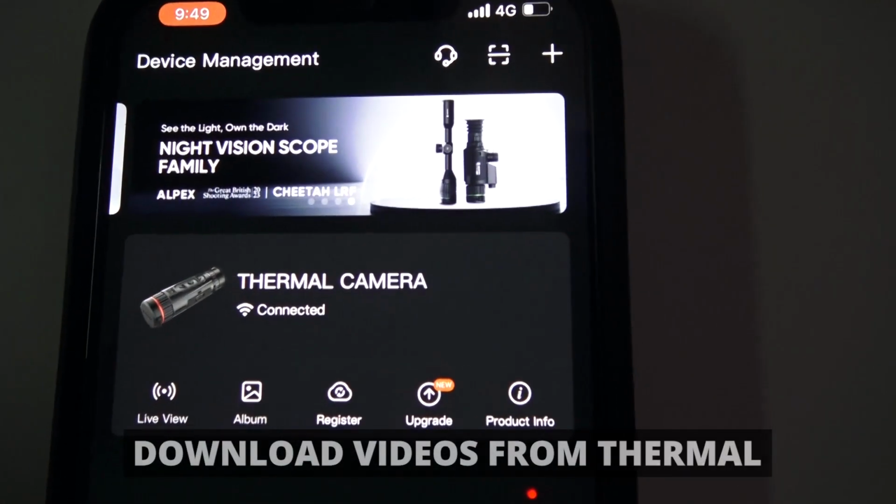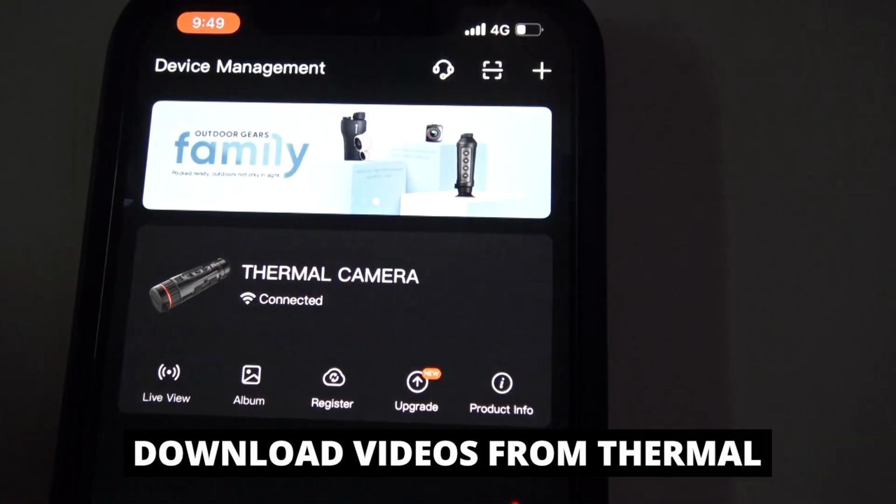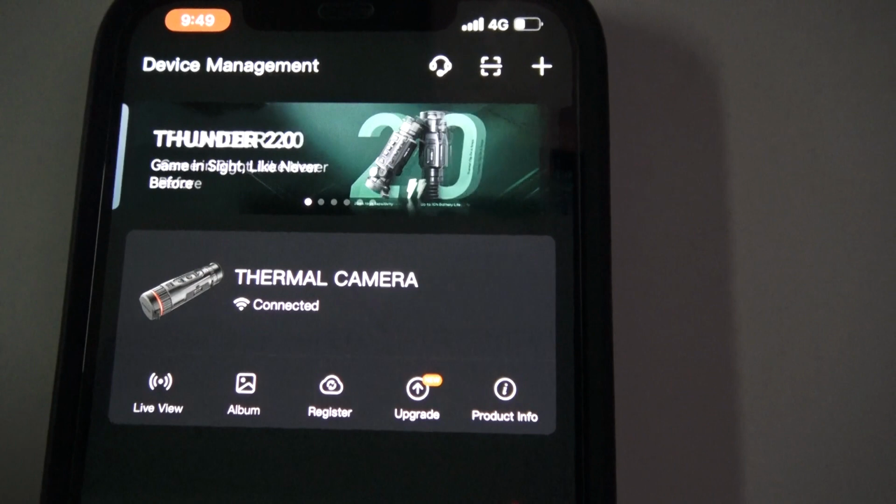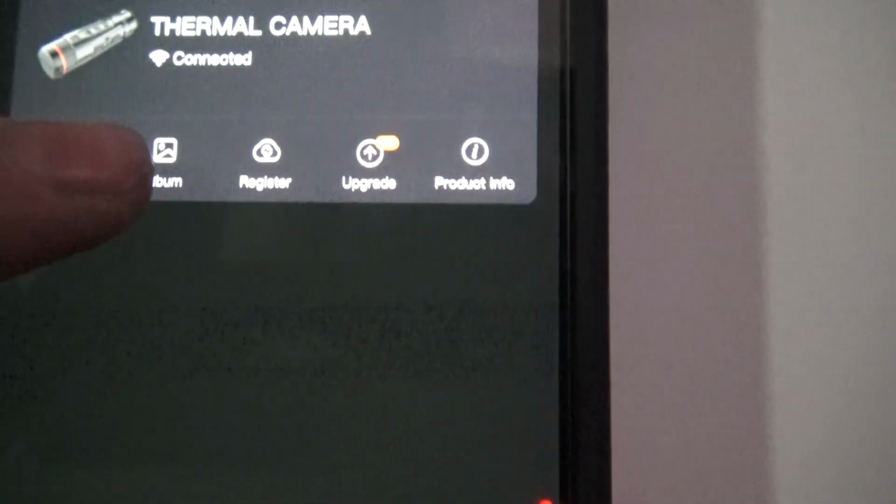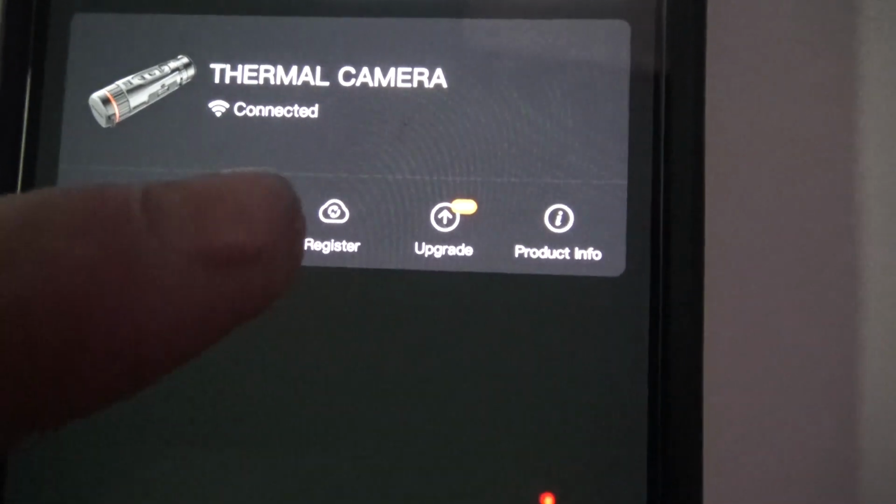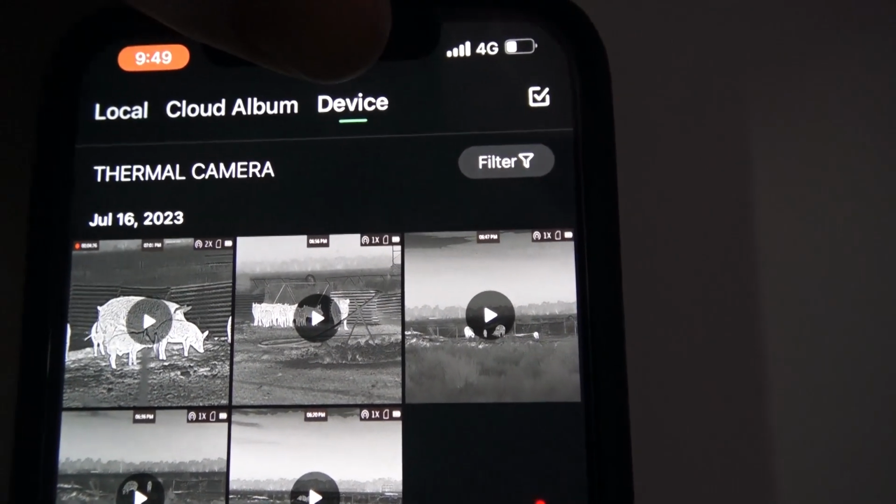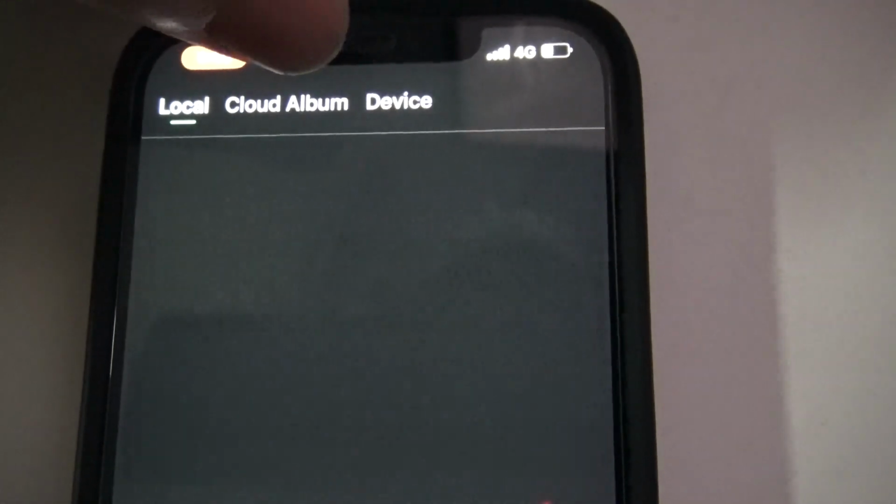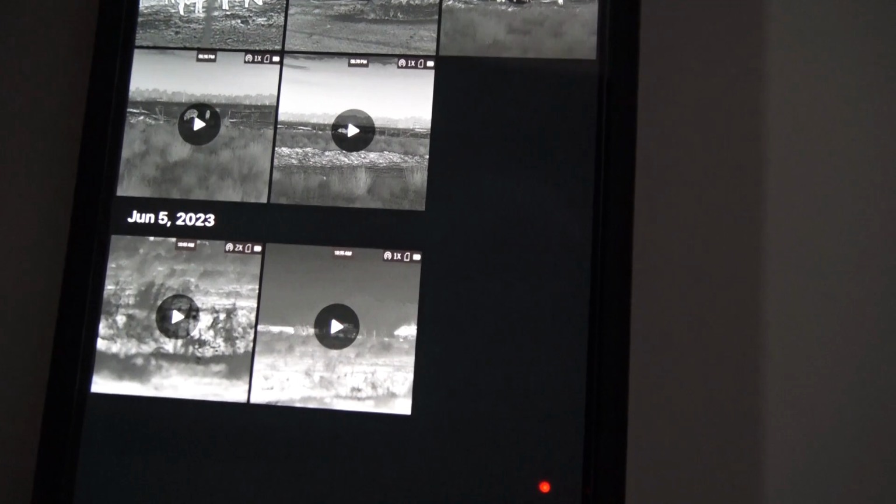So I've got another sneaky little tip for you. If you want to get the videos off your thermal onto your phone or tablet, you can actually do that through the app. So once you've connected to the thermal via Wi-Fi, if you click on album just there, that'll give you the option up here. So device is the videos that are on your device, and local is videos that I've recorded on the phone or tablet.